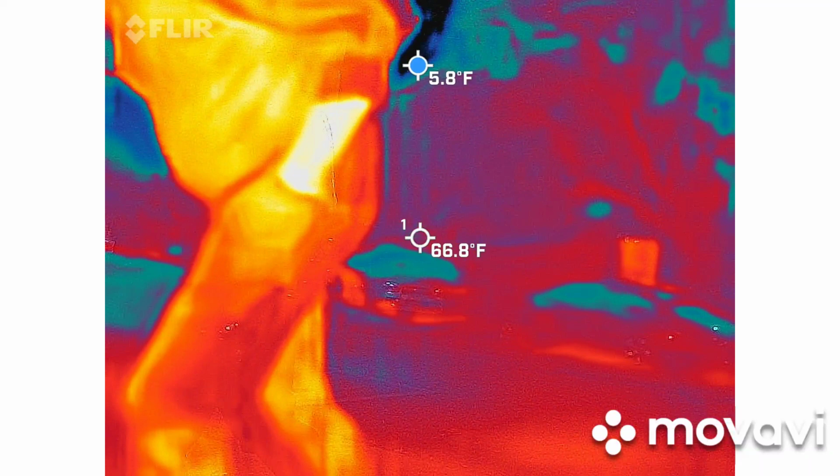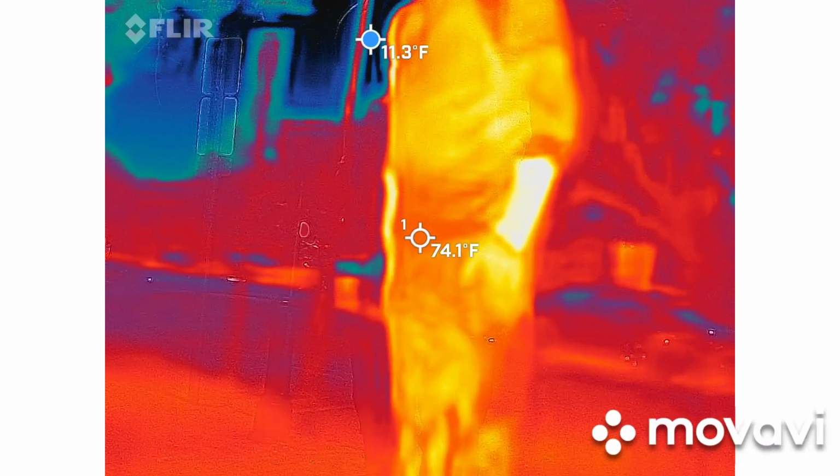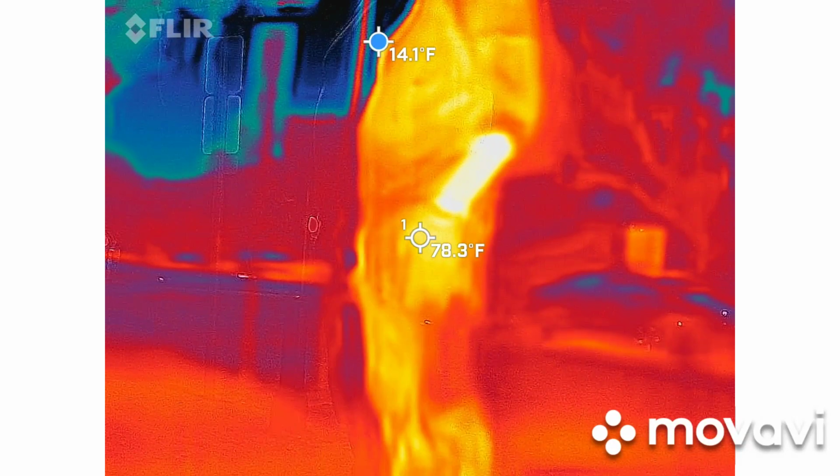This is a banshee. That is a very annoying beast that doesn't really exist. It's kind of like Bigfoot.